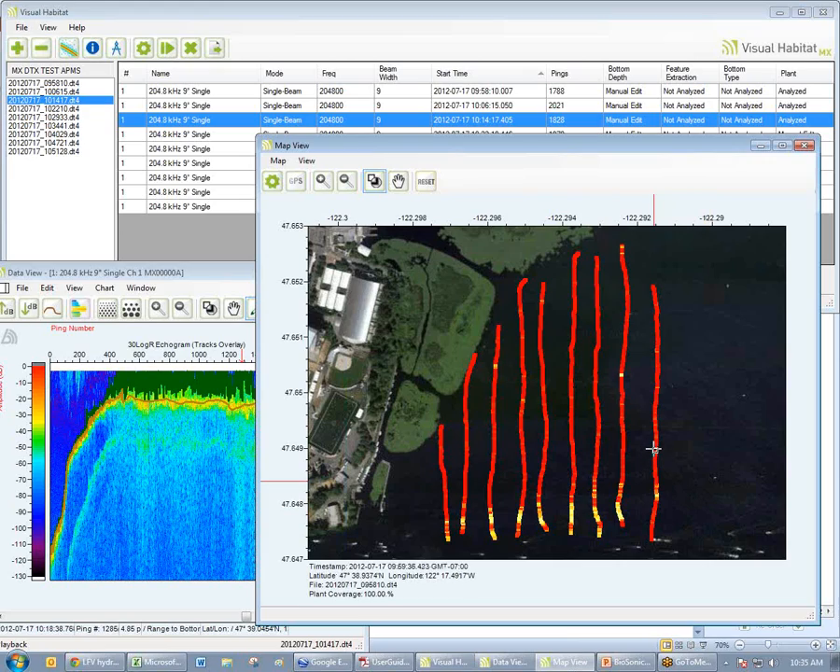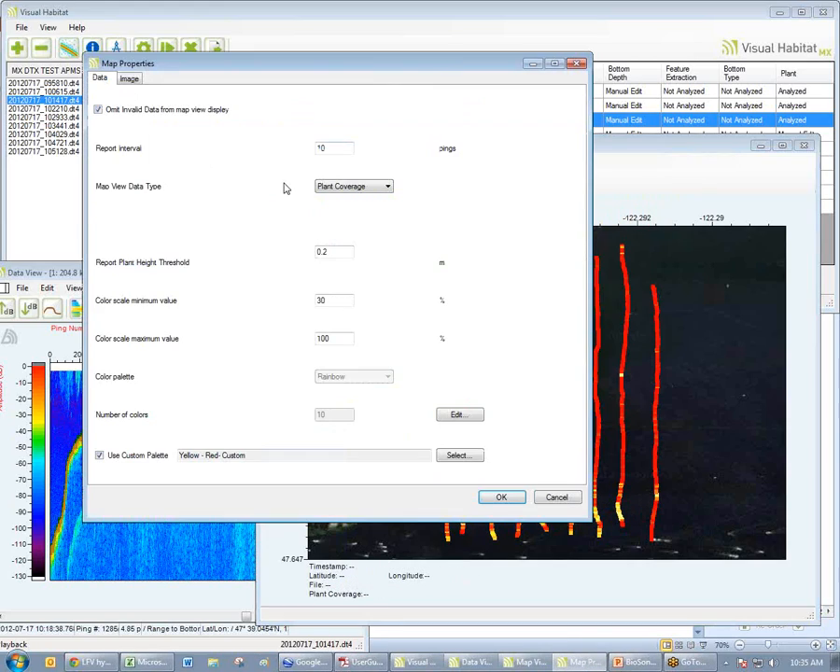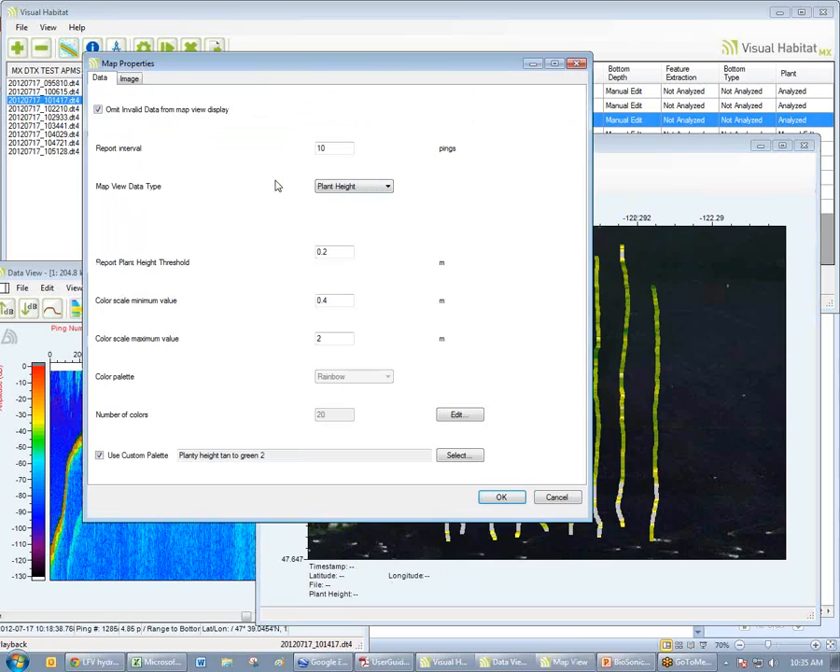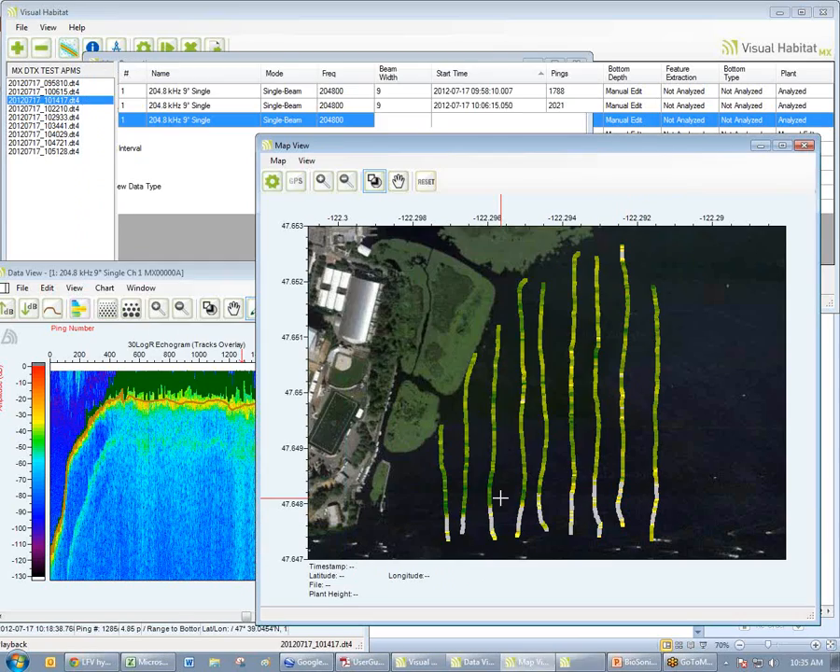You can see it's just completely socked in with vegetation. 100%, 80, 90. So plants are everywhere. So we have percent coverage. Again, there's the channel where we have no plants. We have plant height. You can view the different data layers very easily. Okay? Our bathymetry.